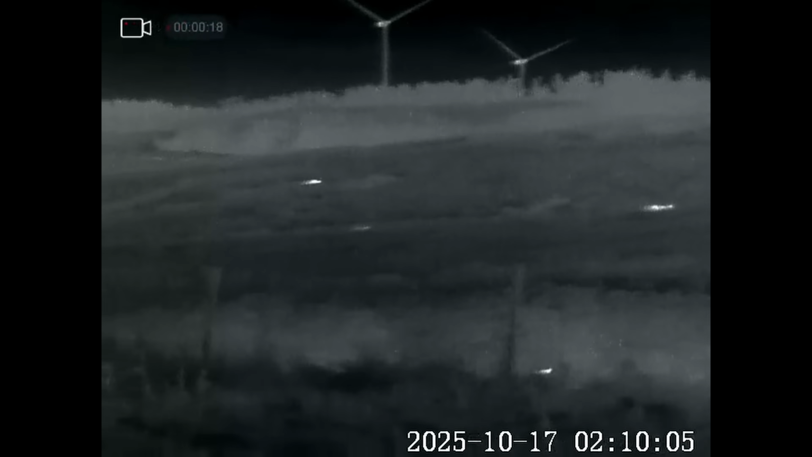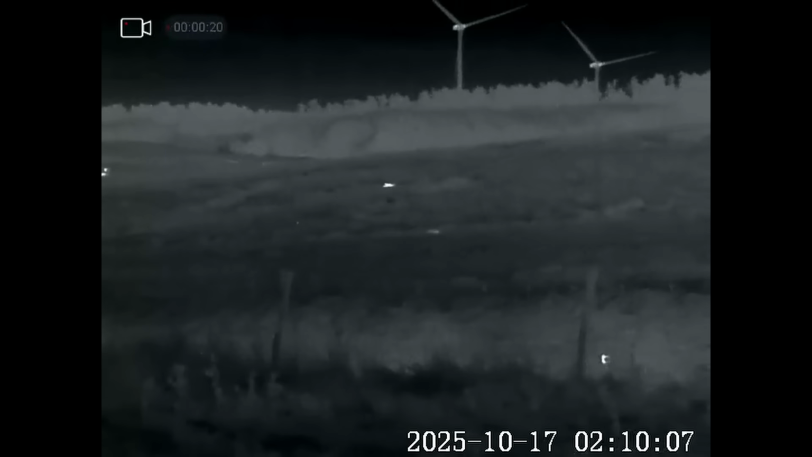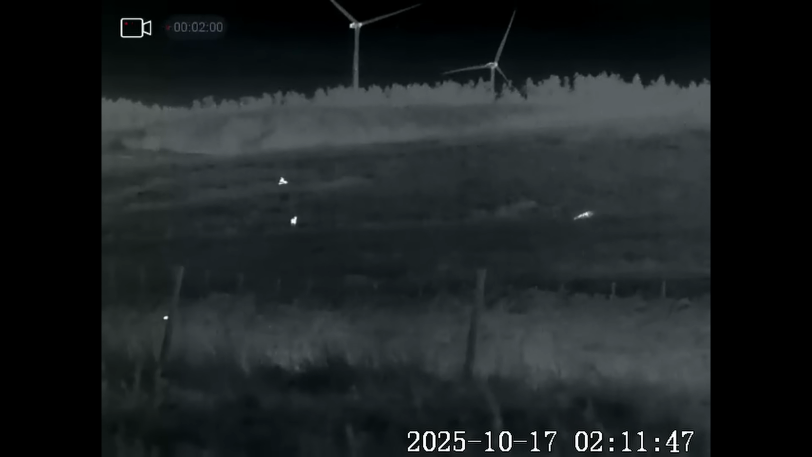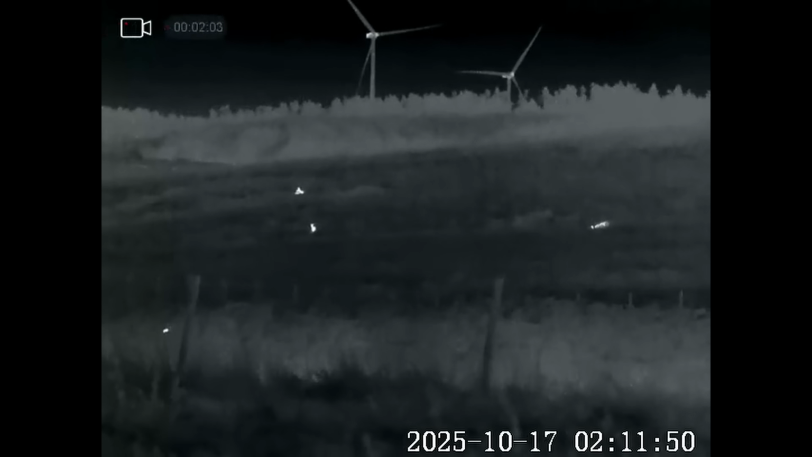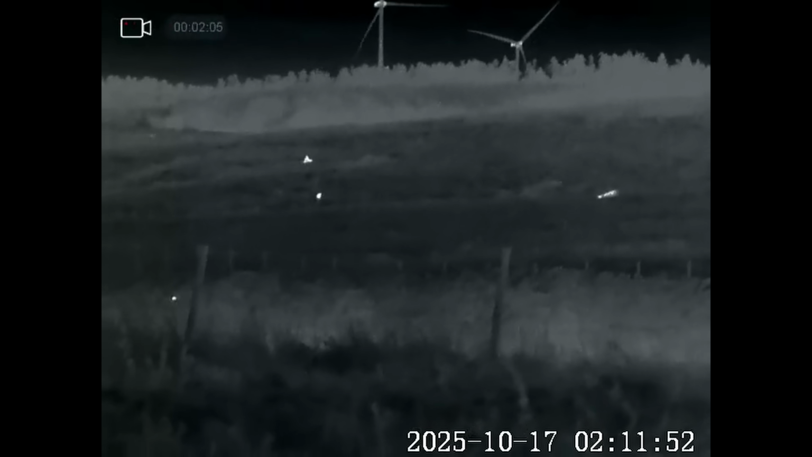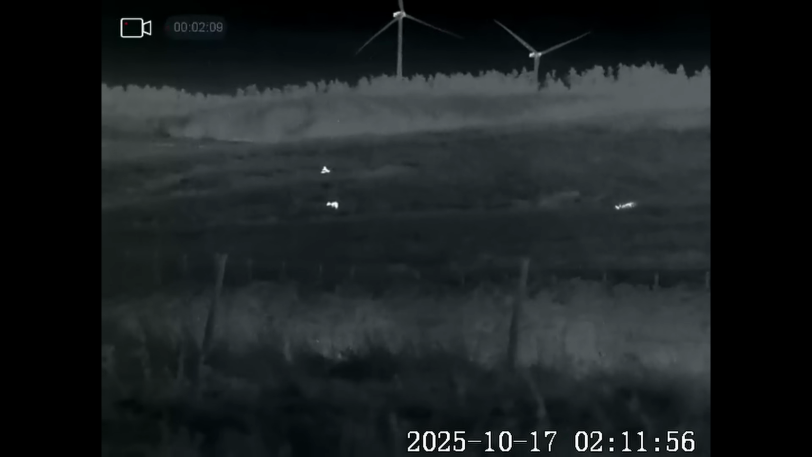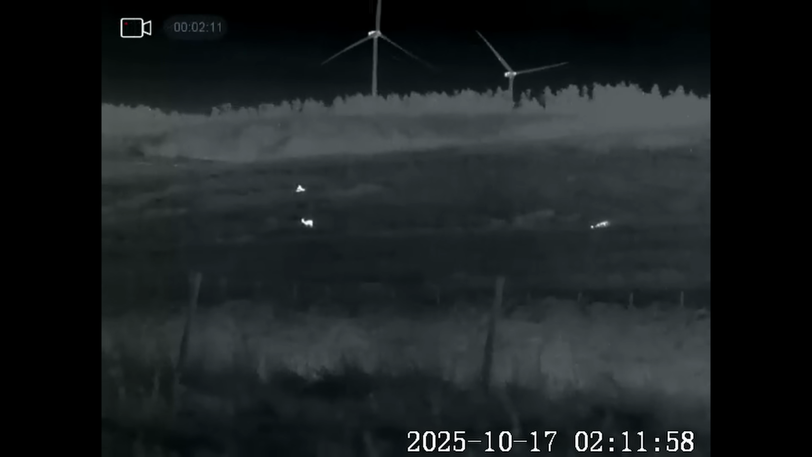And there's another vole running around on the wall. There's loads of them round here. One of the does I was watching is making its way back to where the buck is. Eventually she lays down as well, not far from him, and the other one just carries on feeding.